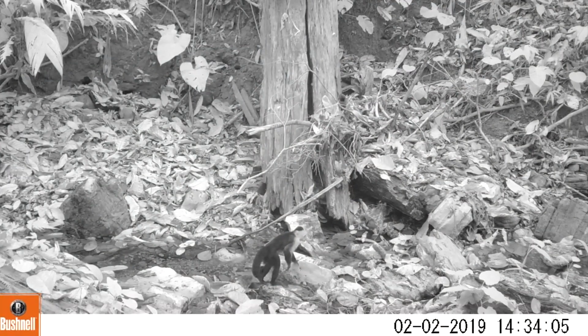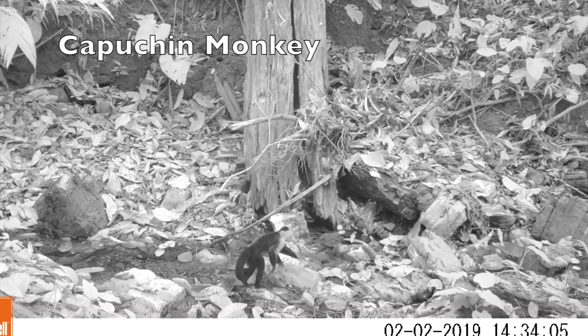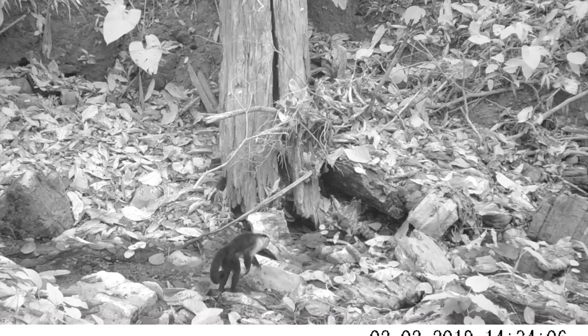Our second camera location is down by the creek. This is a capuchin monkey. Came down to drink some water. They're often seen on the ground foraging.